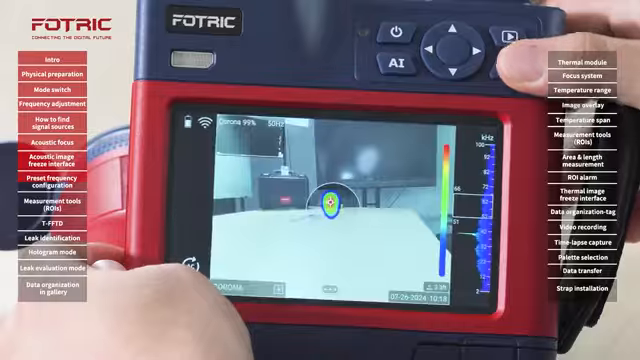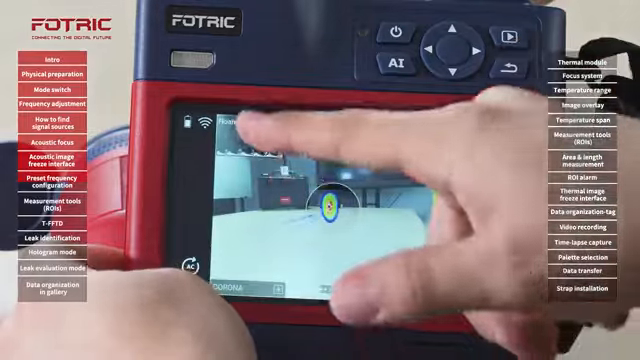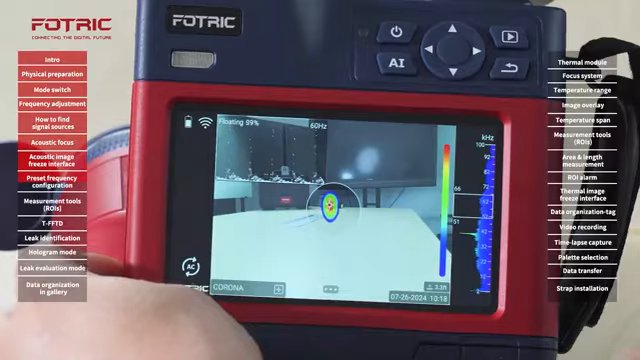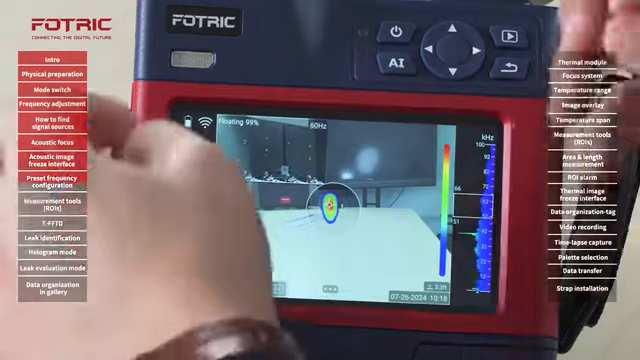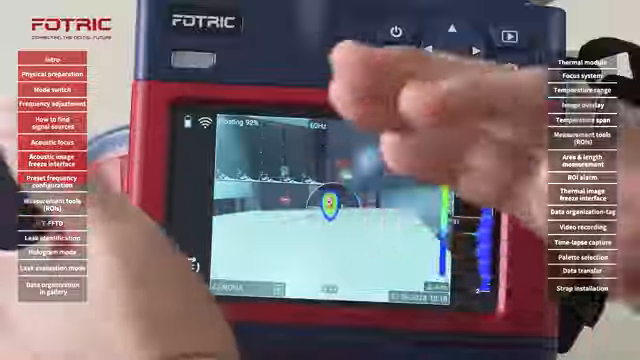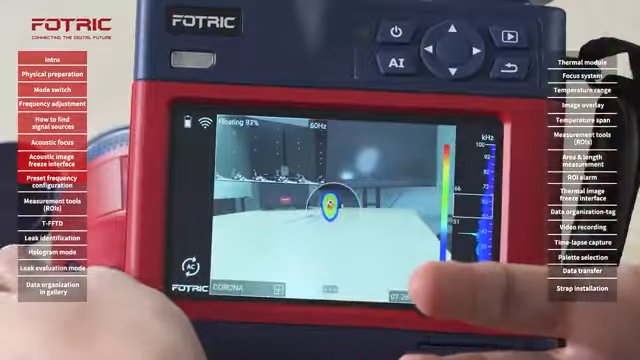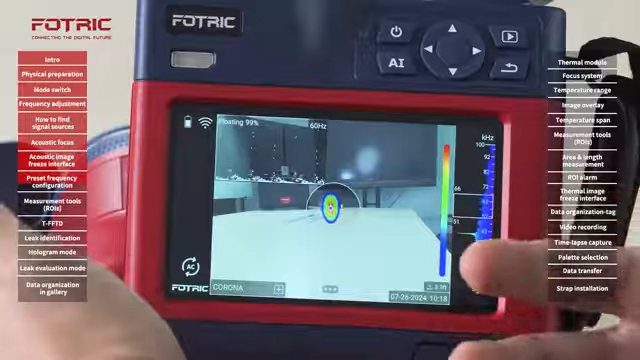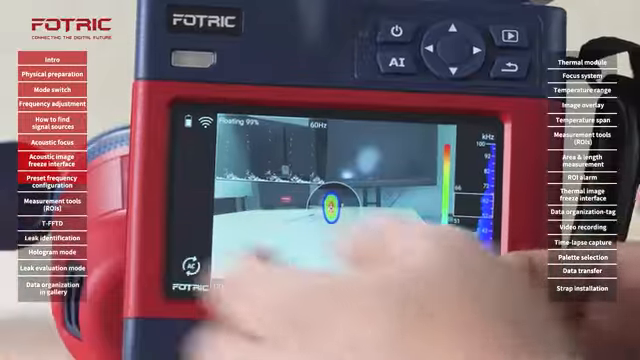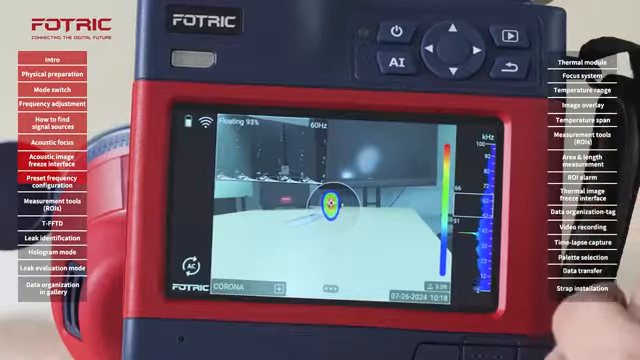When I go back, the camera will switch to 60 Hz and then I'm getting a different reading. That's why it's very important to set this properly. In some cases, you will pretty much just find noise or an abnormal problem or nothing at all. So it is important that before you start using the camera, you set this properly.